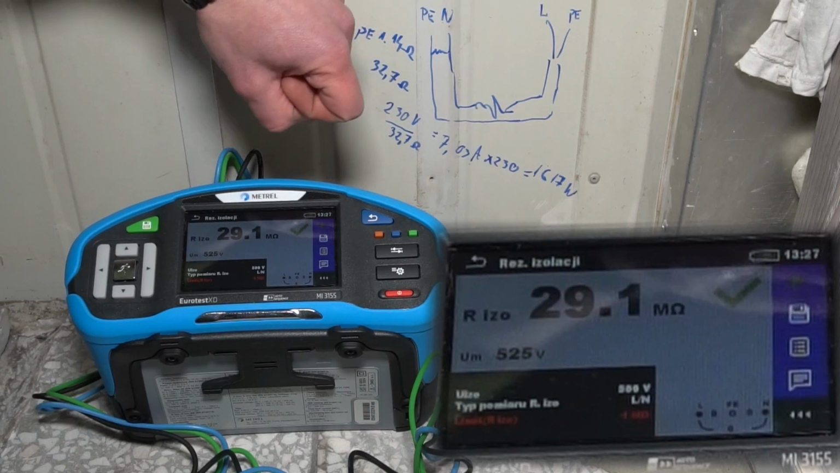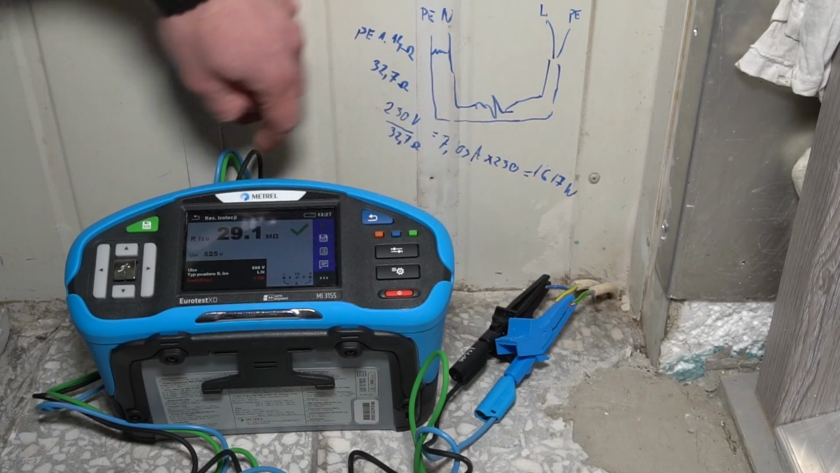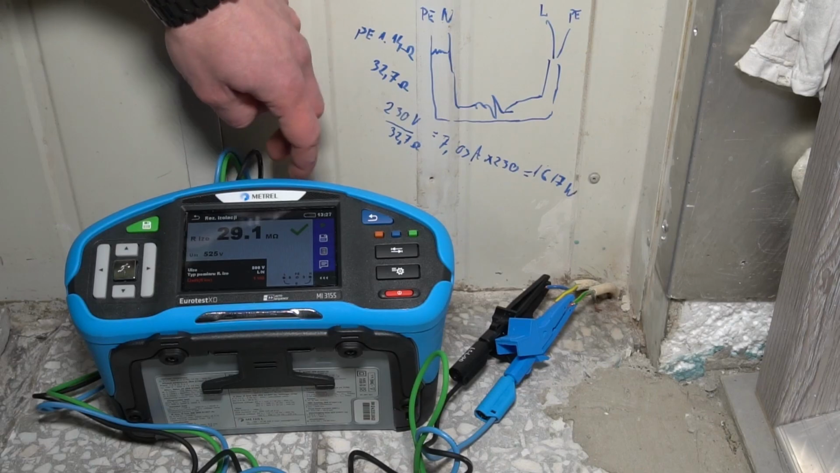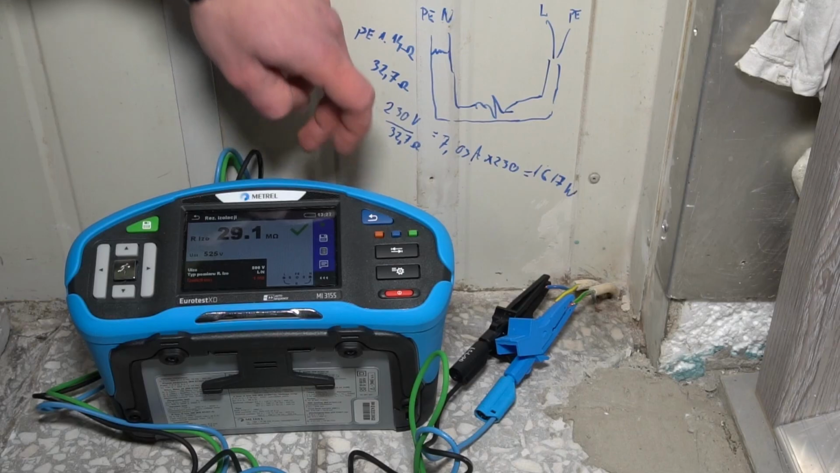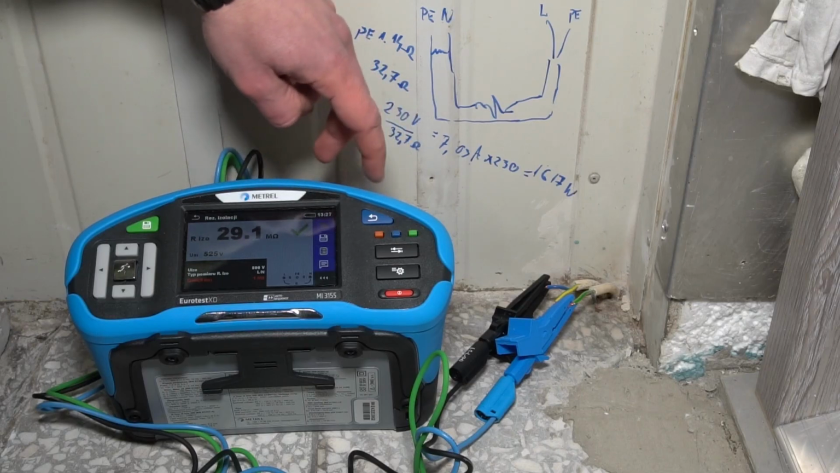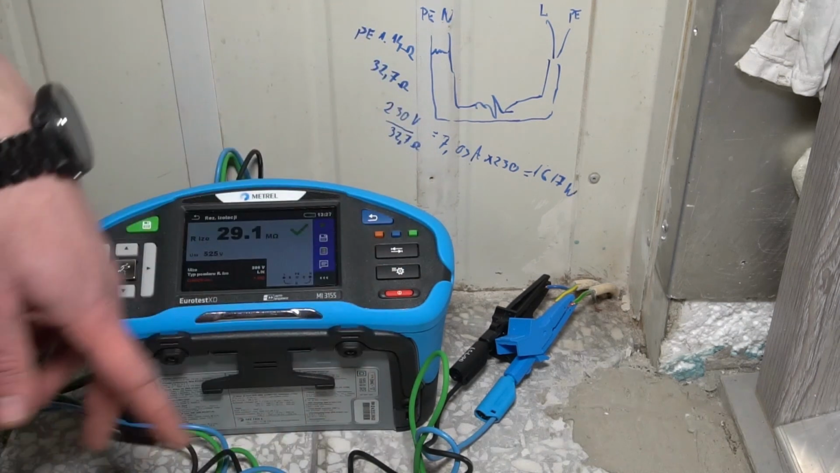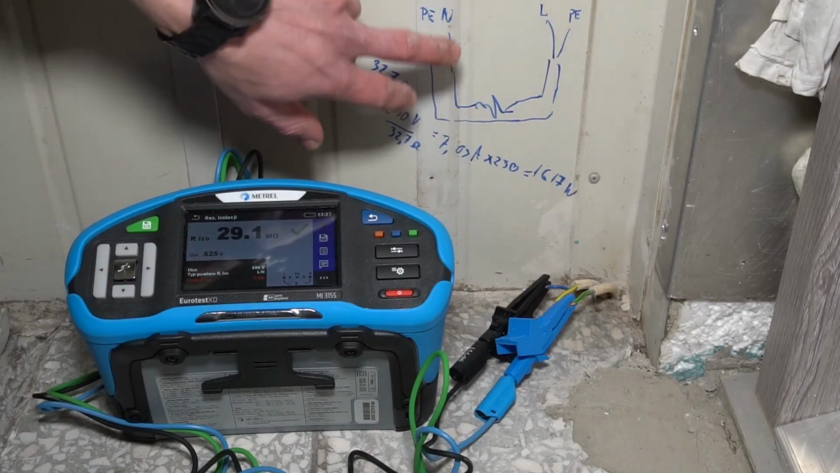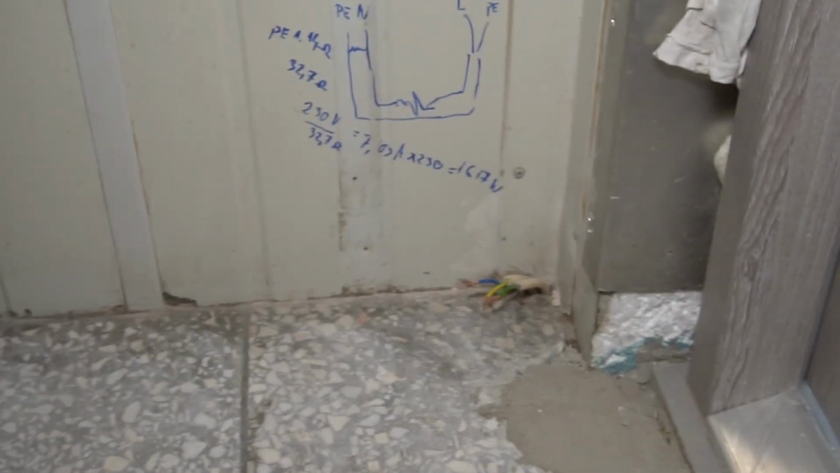29 megaohms. It's not great, not terrible. I would be happier to see 100 megaohms, but it's still above 10 megaohms, so we should be fine. The concrete is wet and also cold, so I think we can try and apply voltage to the cables. I will put you closer.